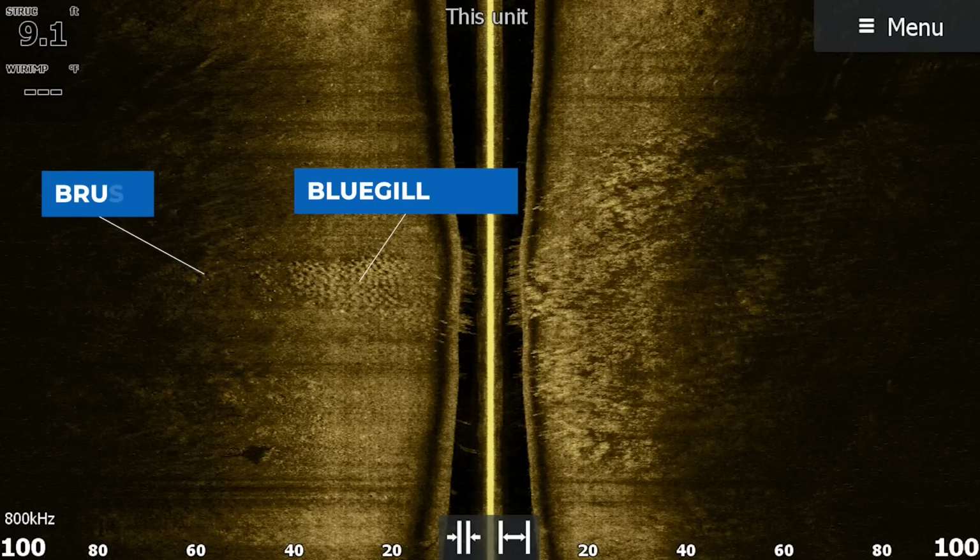Finally, as we get later into the summer, you may also find some spawning bluegill setting up around brush. Here's a nice bluegill bed that we can see on the side scan view of our fish finder, and then a little stump or log just next to it. This is the perfect spot to target in the summertime because those bass are going to be setting up around the different pieces of brush here, waiting to ambush those bluegill.